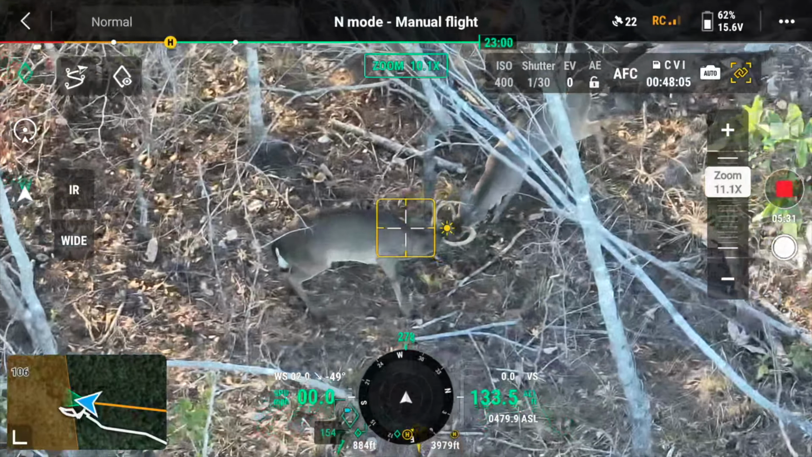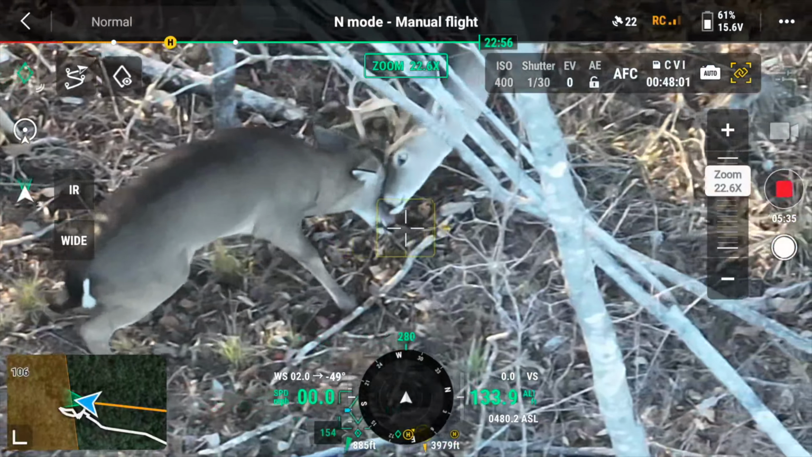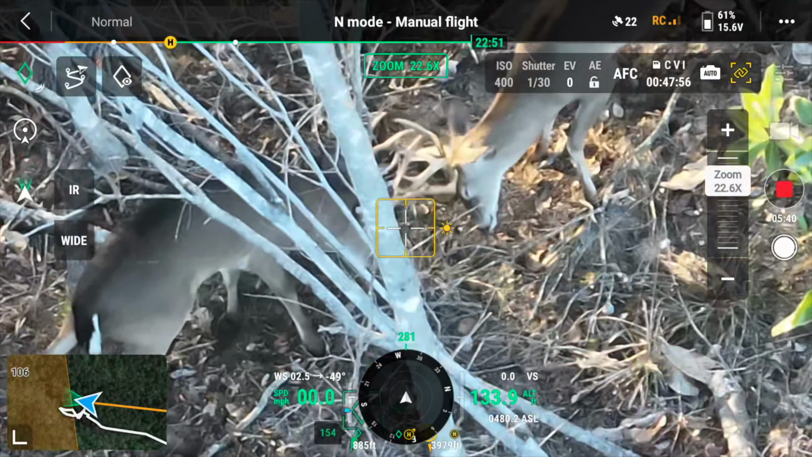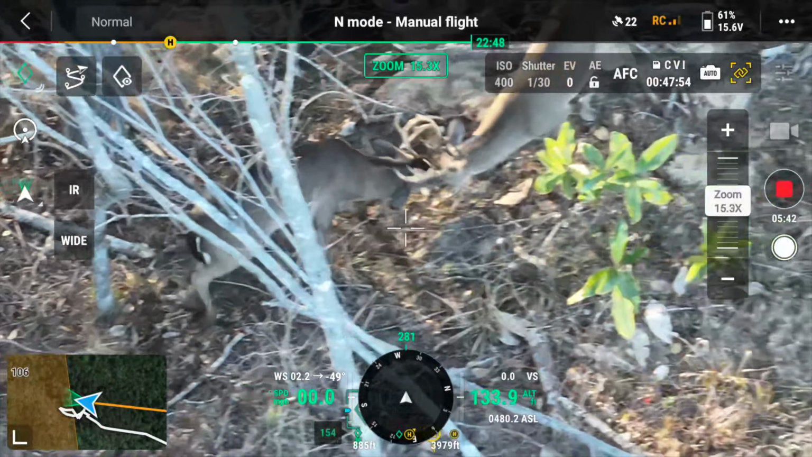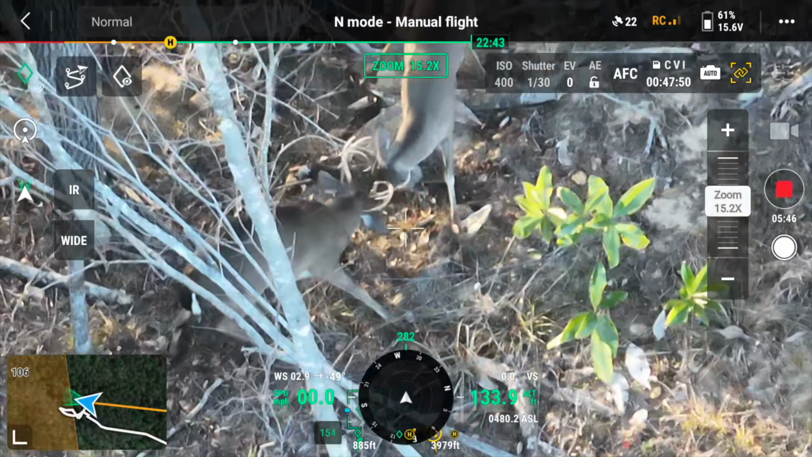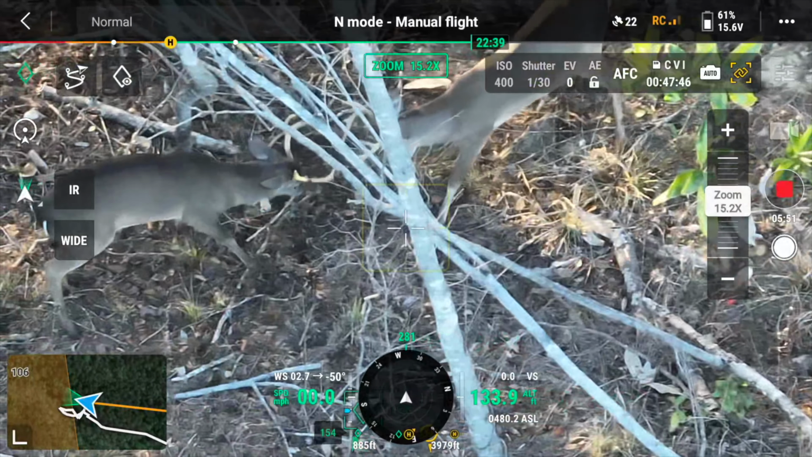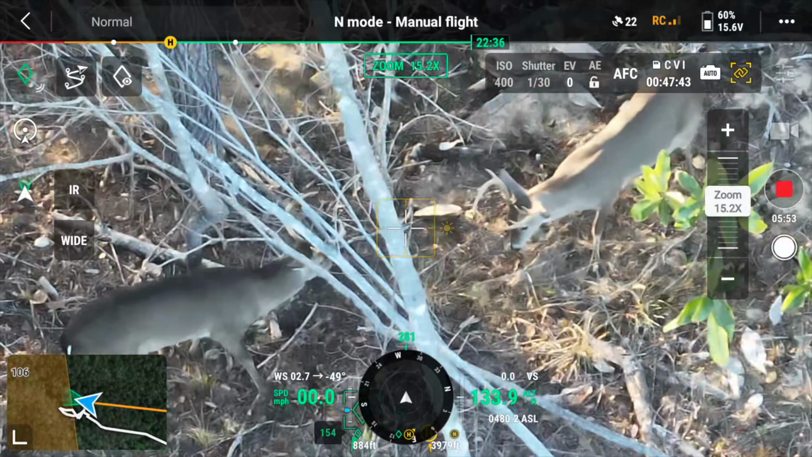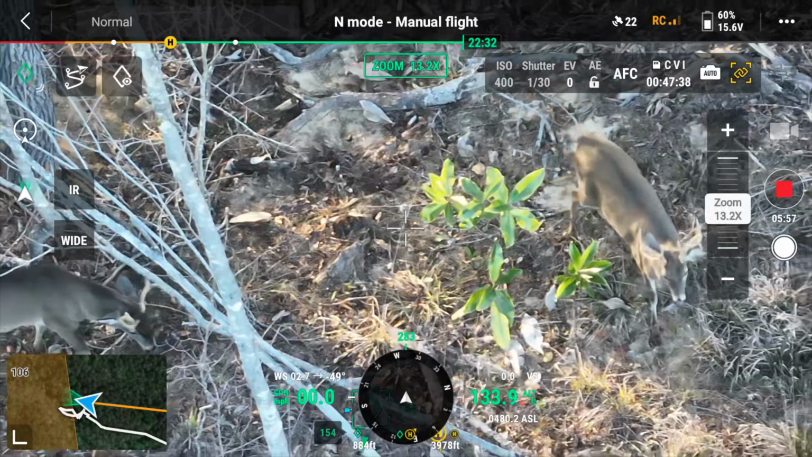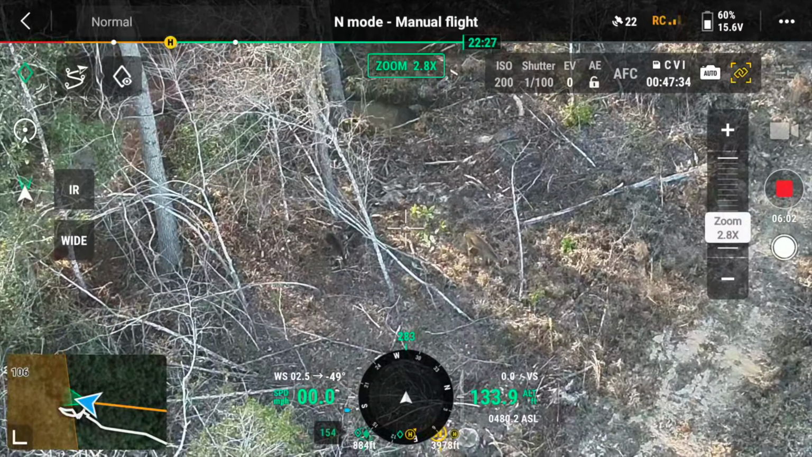So here's how that fight ends. I've got the withered 8 on the left and the cottonfield 8 on the right. And the withered 8 was chasing a doe when I first found them. And then they kind of bumped into the cottonfield 8. So the cottonfield 8 seems to be challenging the withered 8 for the position with the doe. And when it's all over and done with, you can see that the cottonfield 8 backs away, and he moves on to bigger and better things.